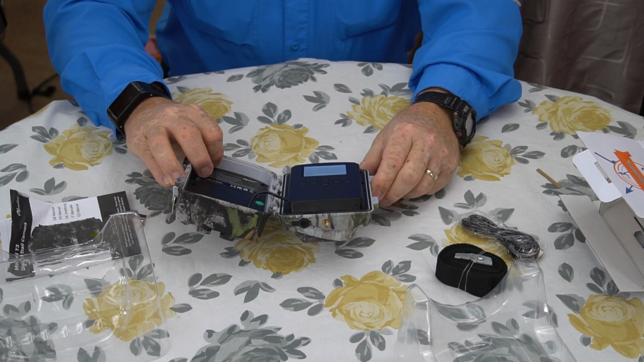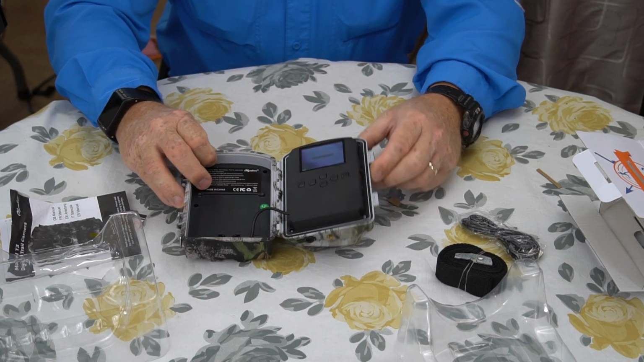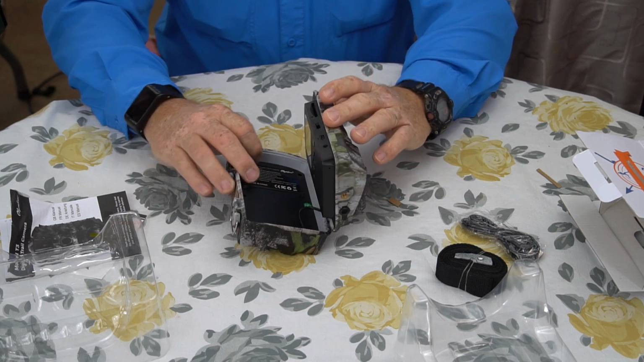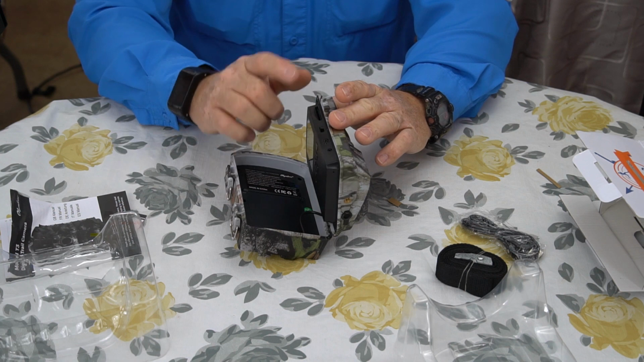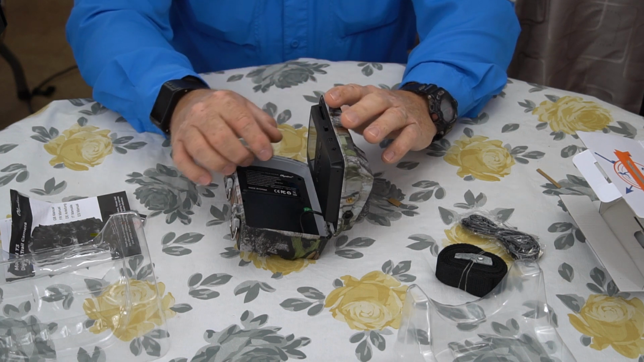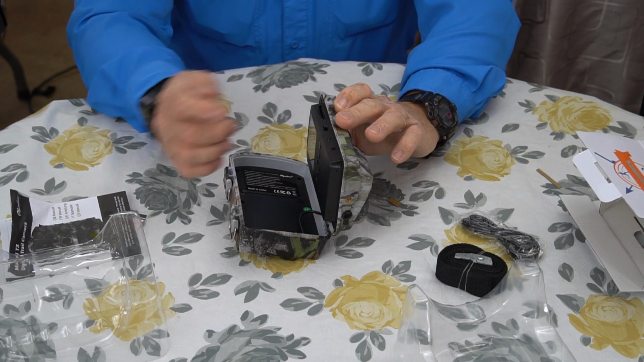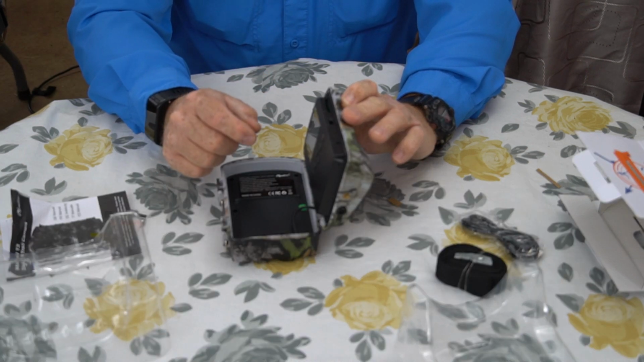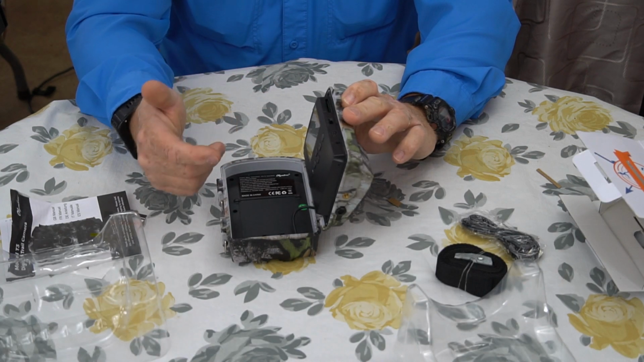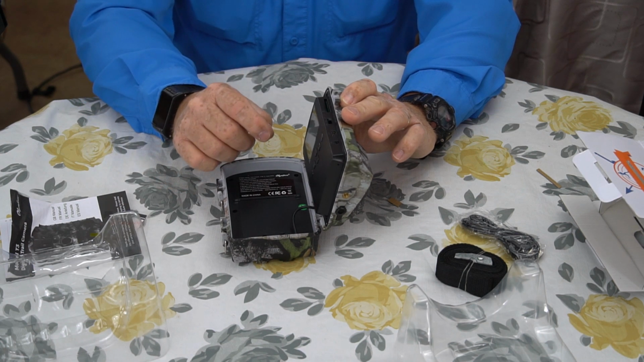Okay, so no memory card. Let's see their memory card. Oh, I like full-size memory card or SD card. So, you know, a lot of people have been commenting on my videos on the cameras that have the little micro SD cards. And, you know, they're obviously very good as far as a card, but they're hard to handle, especially out in the field.